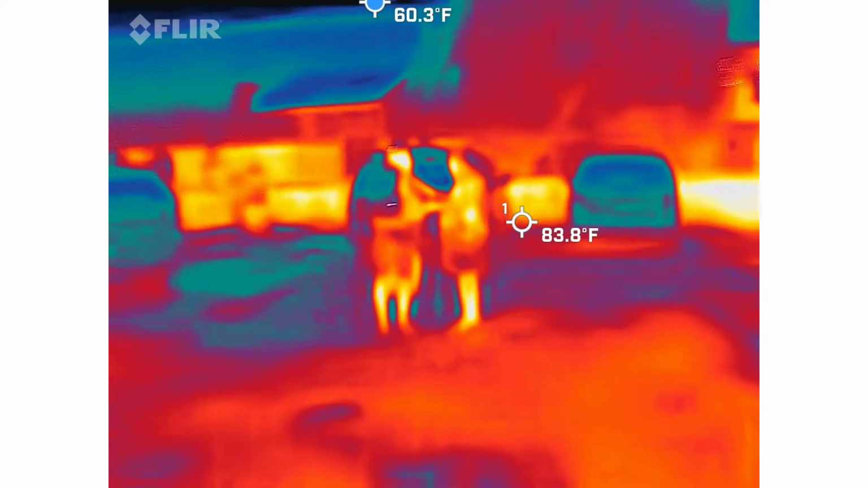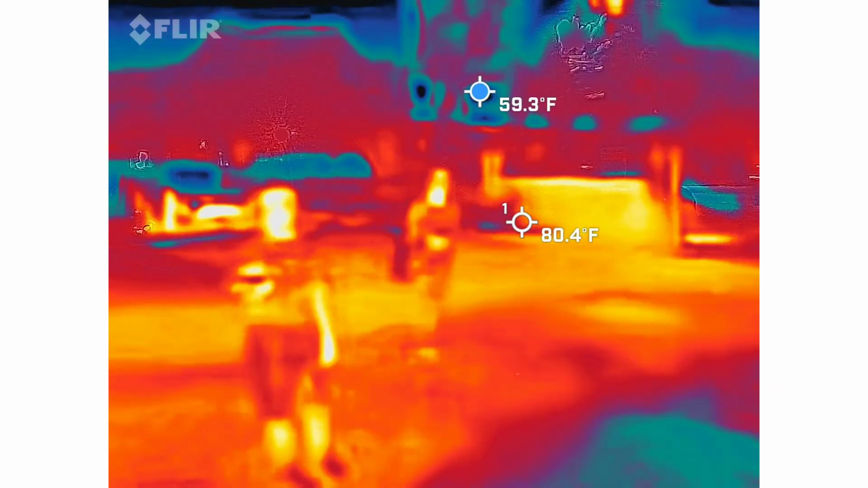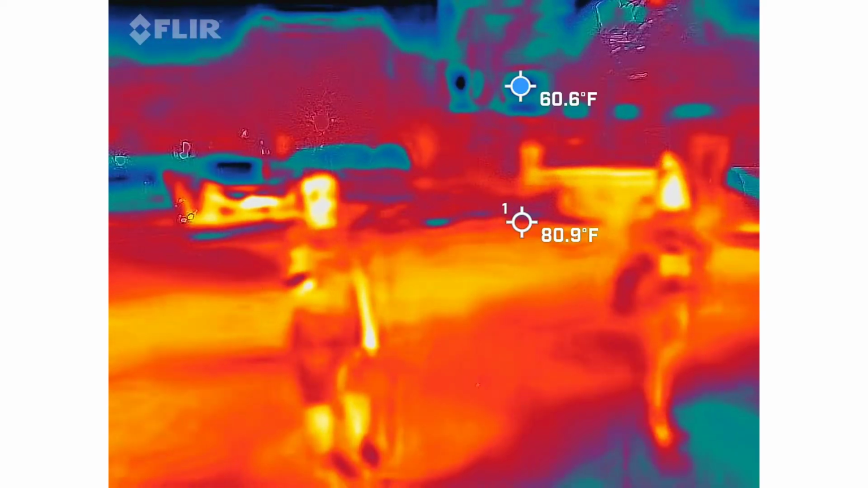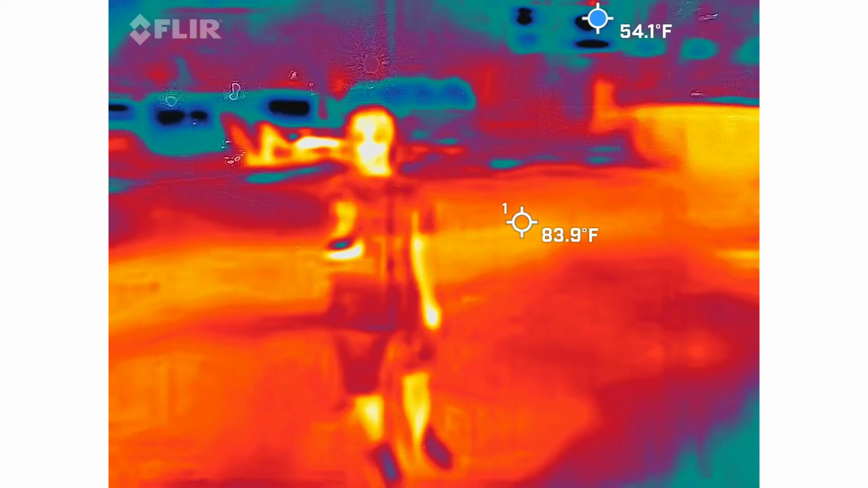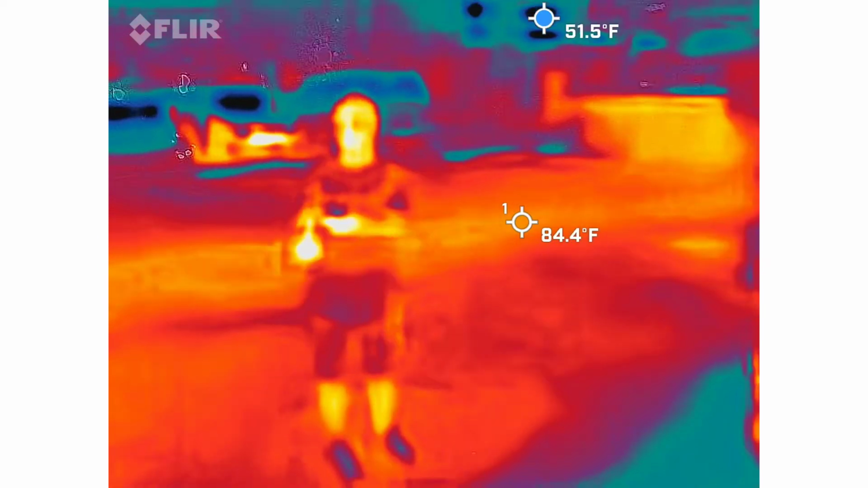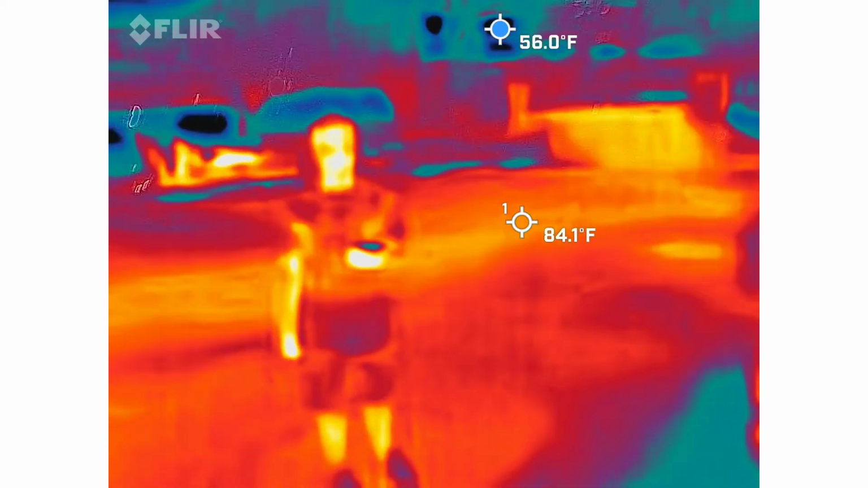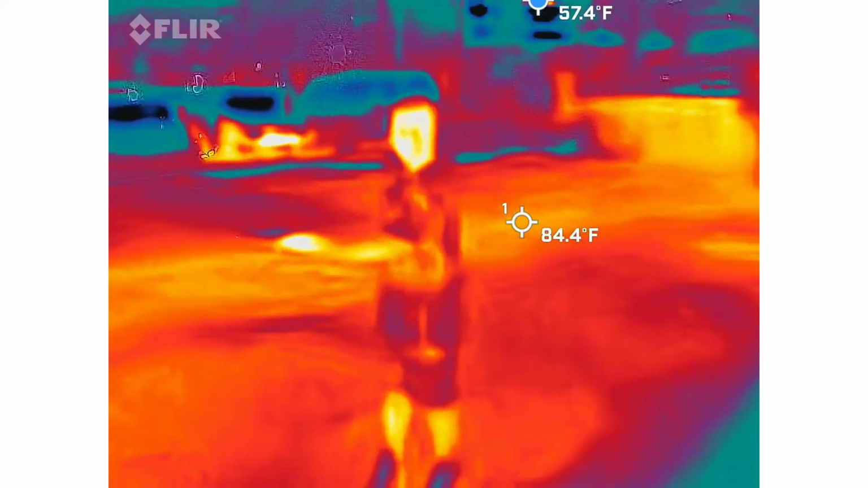Check around me real quick. My thing started beeping like crazy. Elijah, if you can hear me, turn it to blue. Turn it to blue once more, please. Are you hitting the reset each time like you said? Yep. I don't see anything going on around you on this.